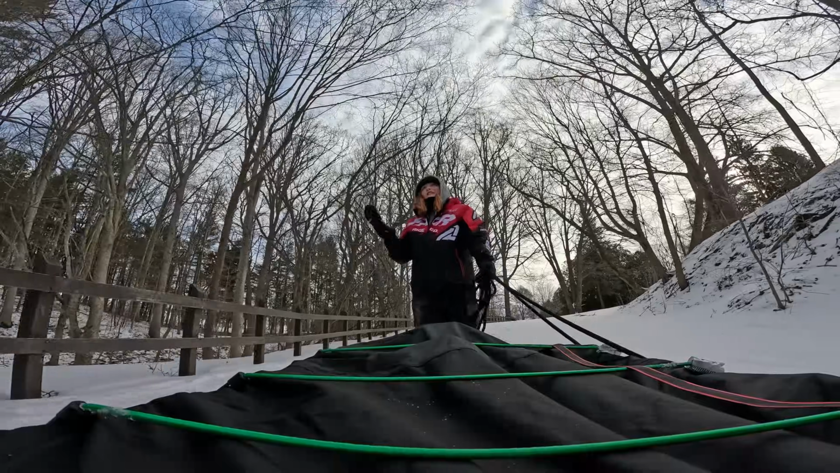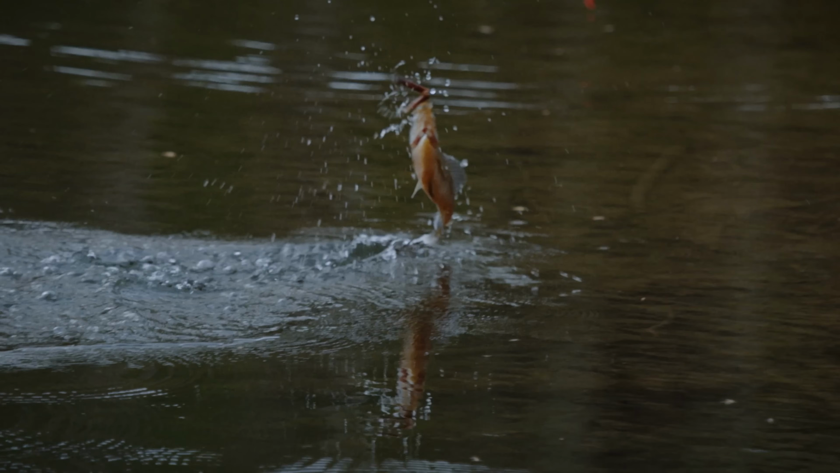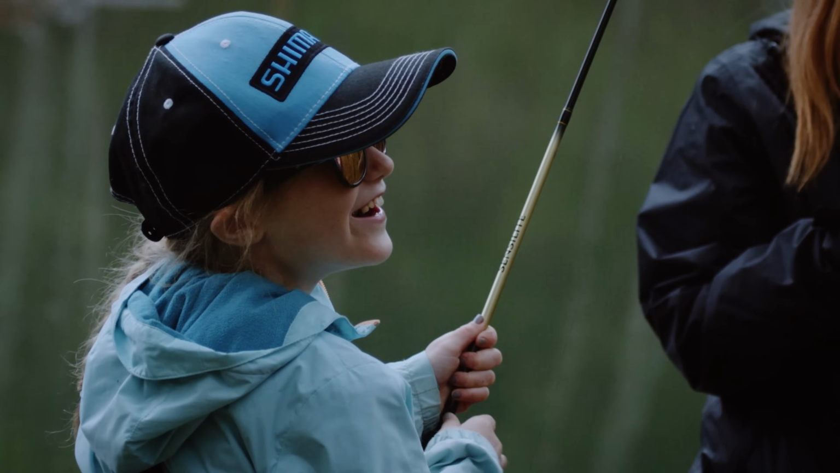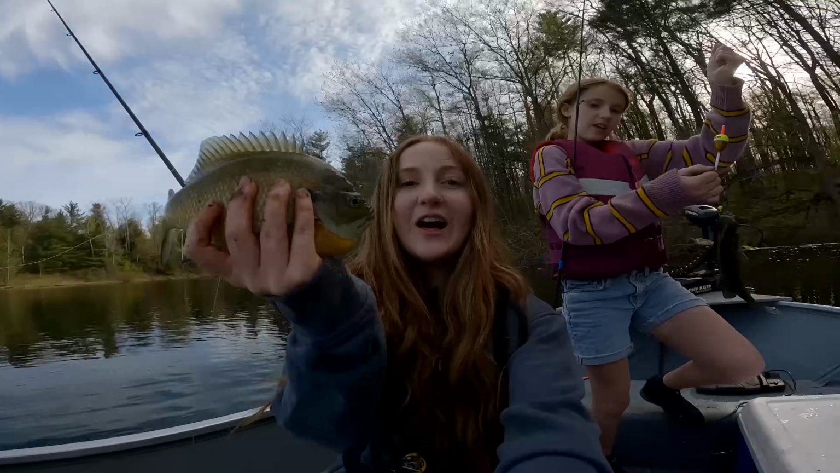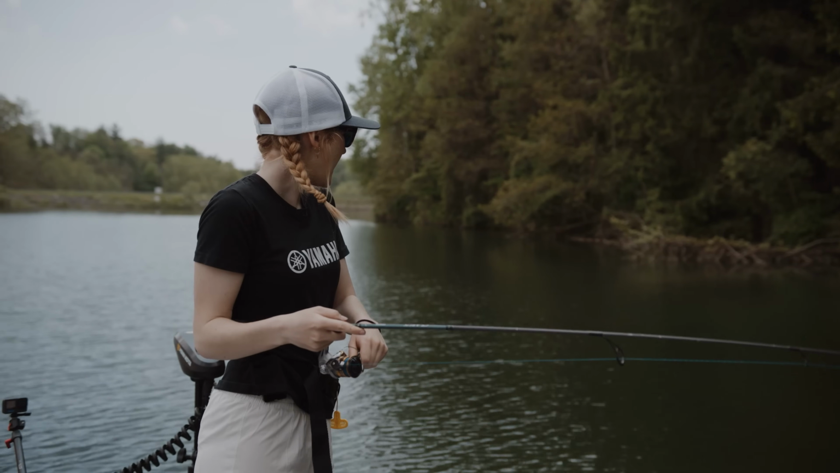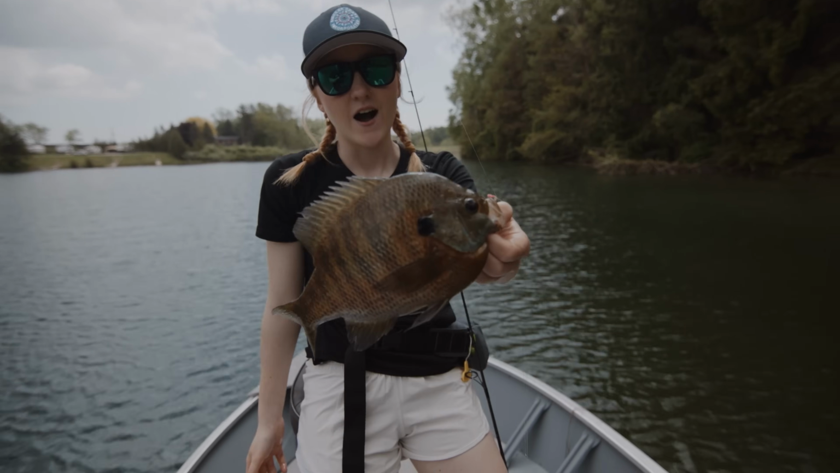Whoa. In spring, summer, and fall, we smash on bluegill at this lake, and they're actually really big too. There's lots of numbers. There's great sizes. It's one of the best bluegill lakes I've ever fished in my entire life. And we just cannot seem to catch them through the ice in the winter at all.